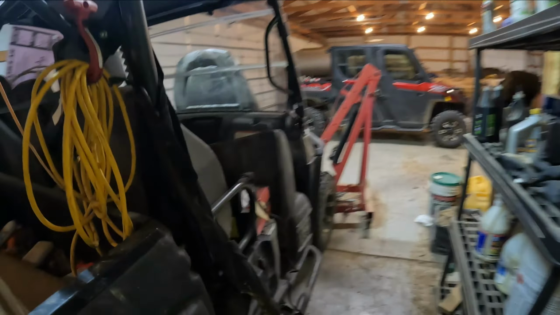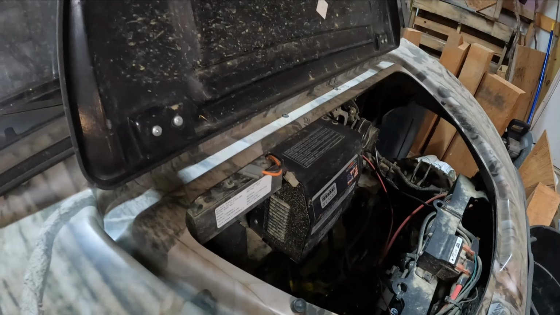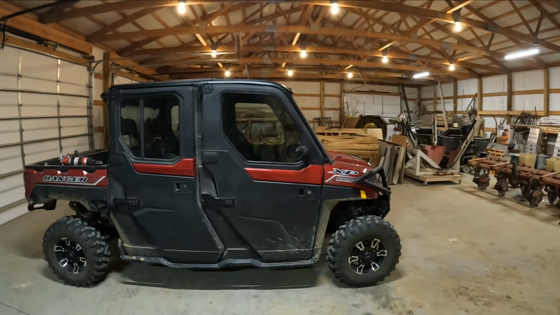All right, thanks to my buddy Felipe, I've got the electric buggy charging because it was too dead for the charger to work, so hopefully we'll get it up and running. But now we're going to take the Polaris out.